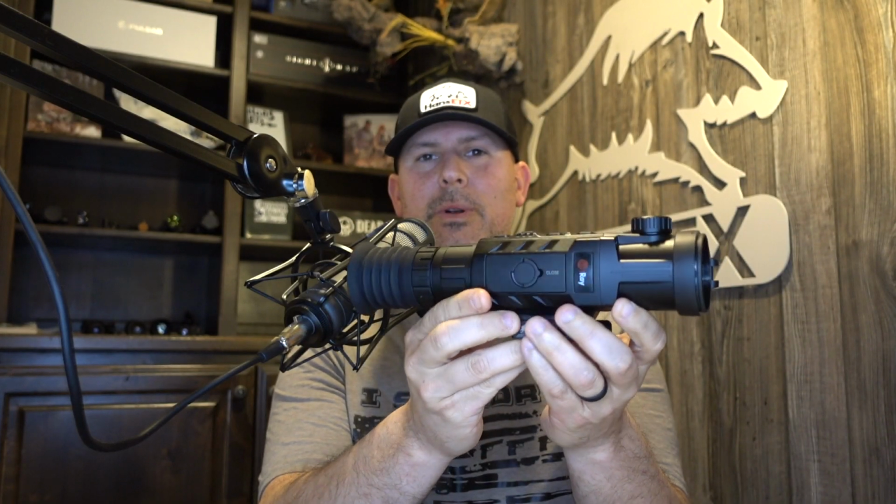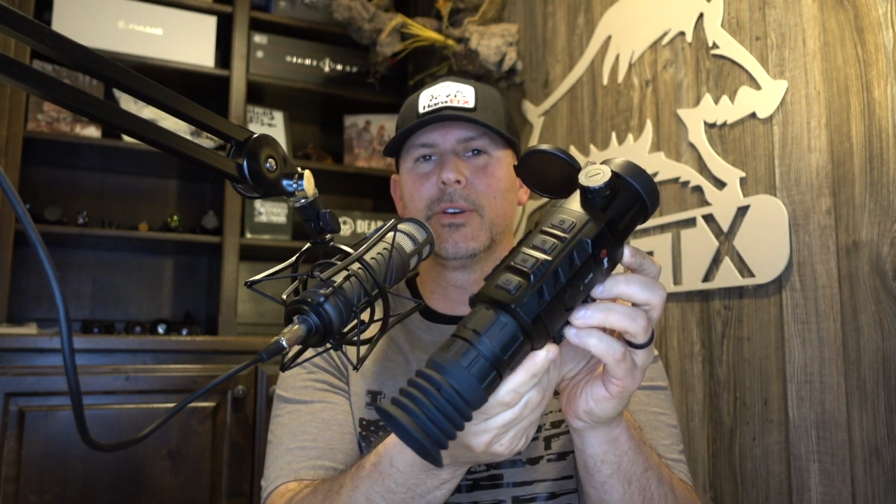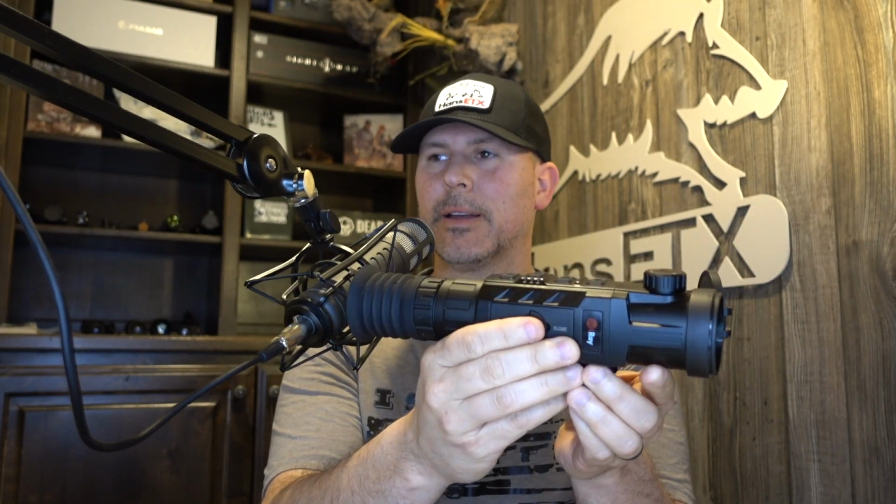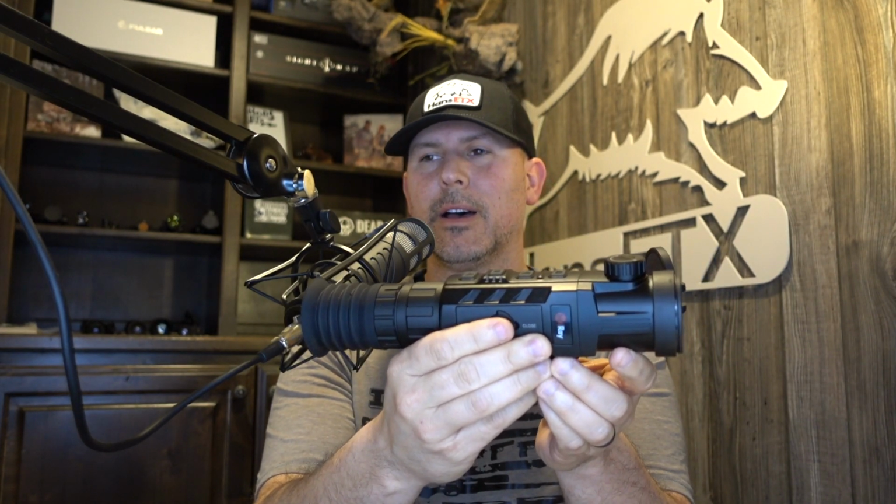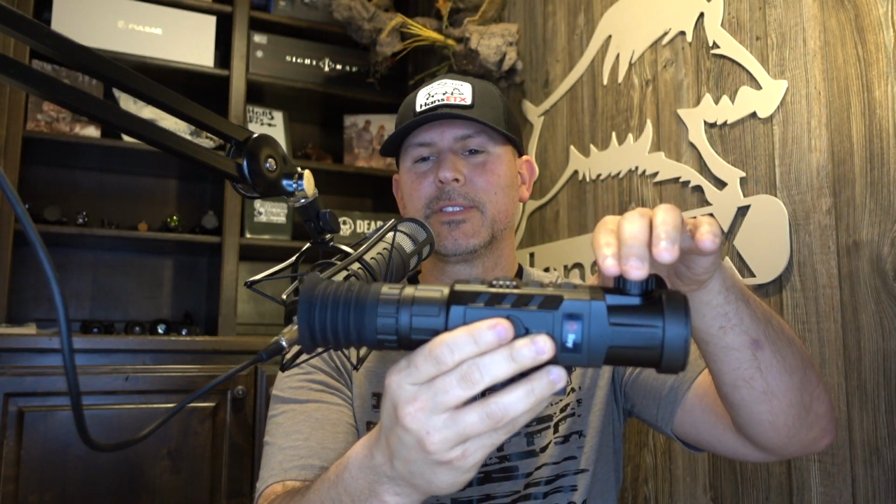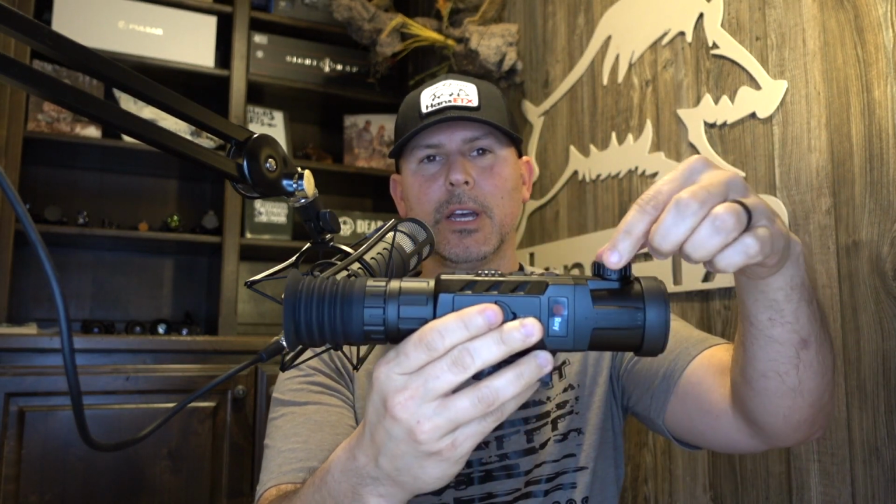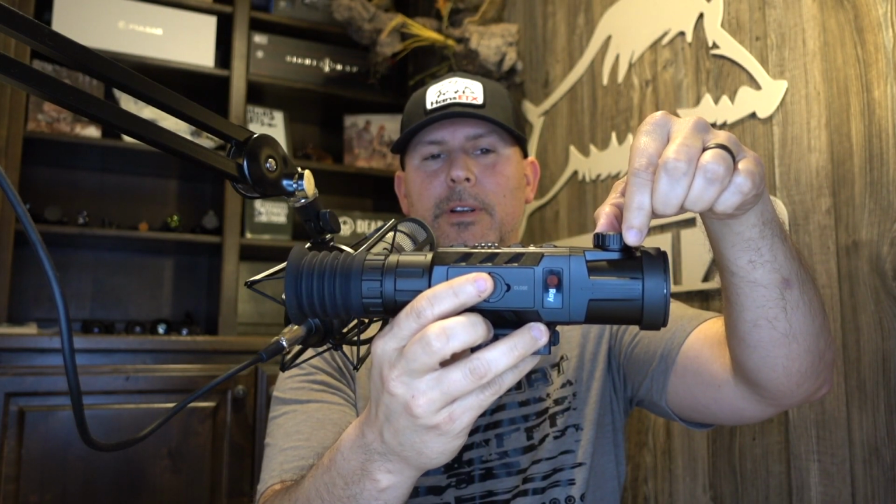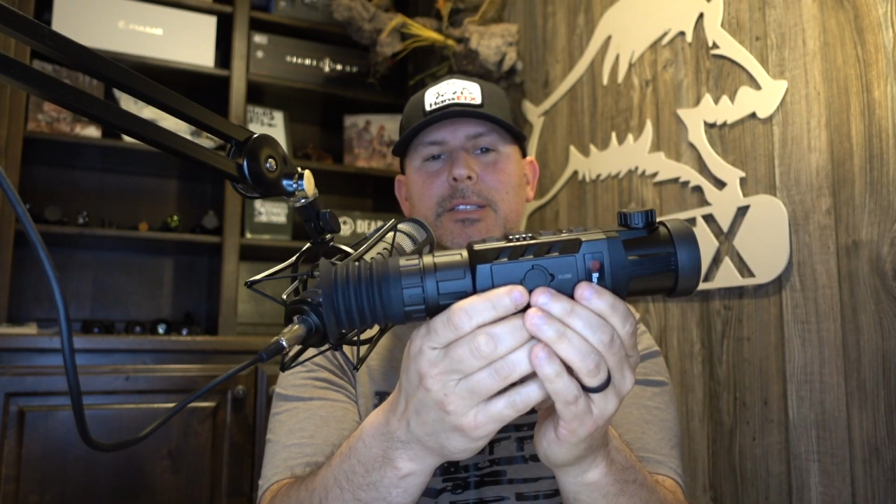So we're going to give you a chance to get a good look at this scope. Kind of just do a walk around. If you're familiar with this channel, you know that we do this every time. So first of all, starting here with the objective lens, again, it's a true 50 millimeter objective lens. It's got two focuses. It's got an objective lens focus and an eyepiece diopter focus. So to focus the scope, you're going to use this dial right up here on front. The buttons on top, it's an ambidextrous design, so all the buttons are on top.